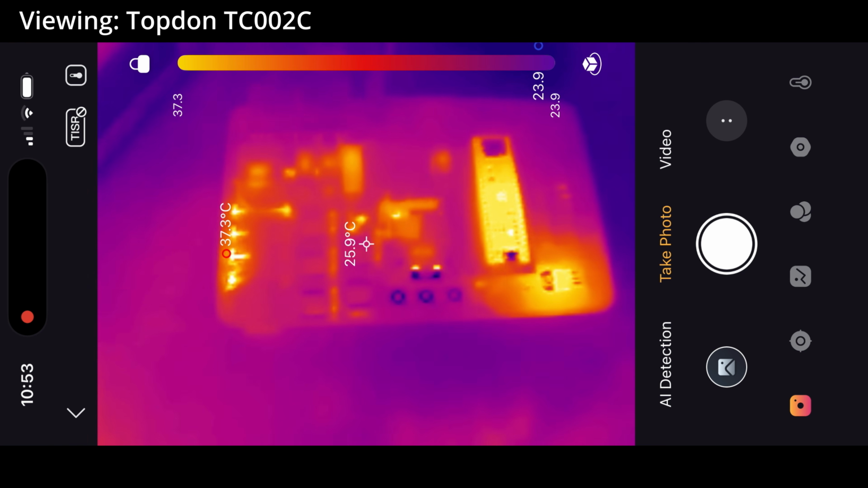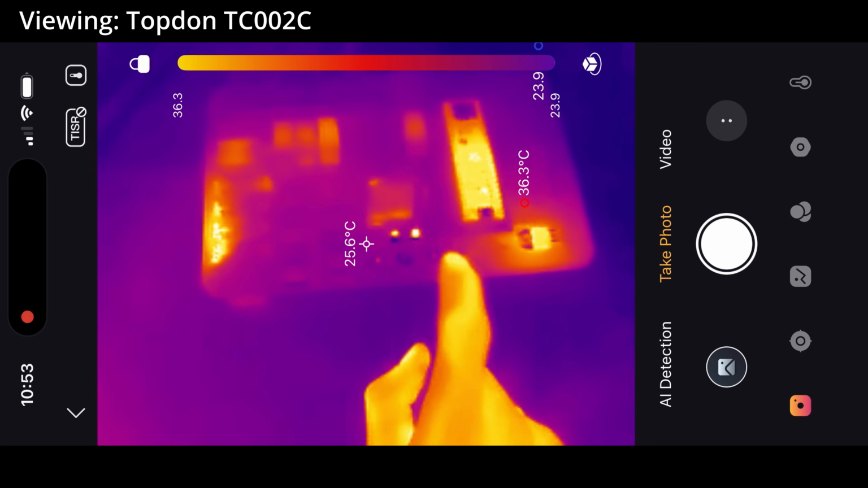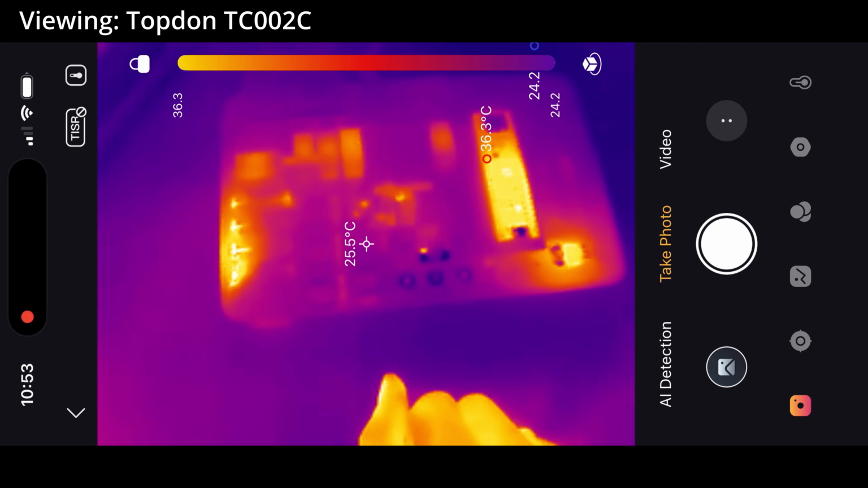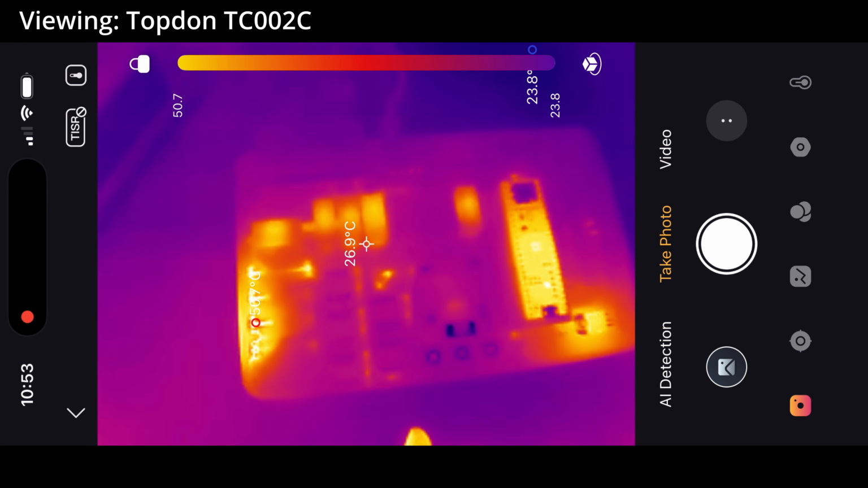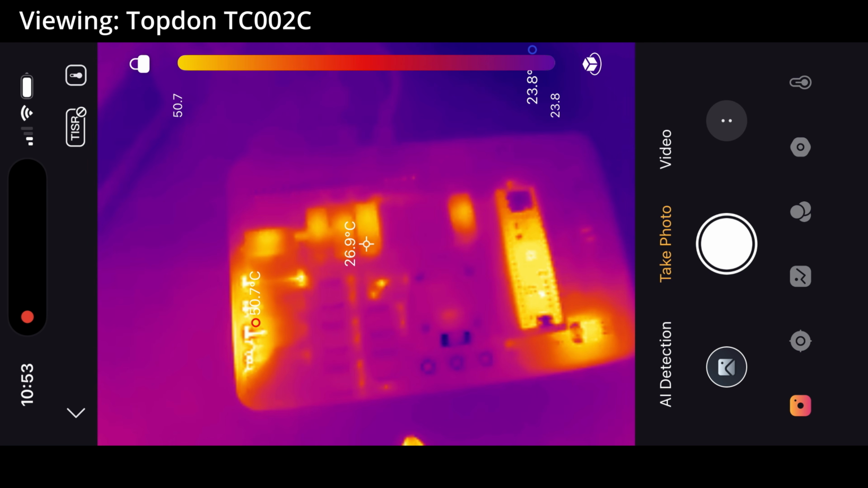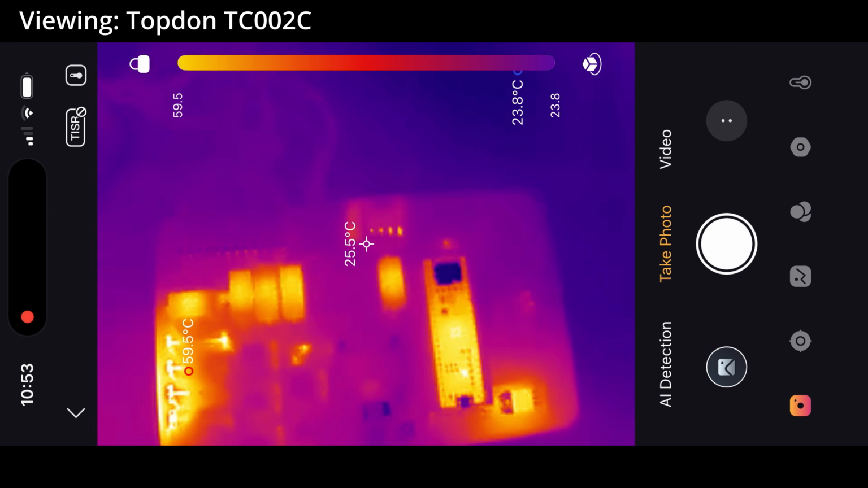Moving up to the much more expensive Topdon camera, looking at this same PCB, it's clear that the extra money spent on a more expensive camera does actually go somewhere, as the contrast is much better and the image is far more detailed due to the higher resolution. And remember, this is even while using the resolution upscaling on the P1, but not on the Topdon. So yeah, unsurprisingly, the more expensive camera does better here, especially considering how detailed PCBs are.